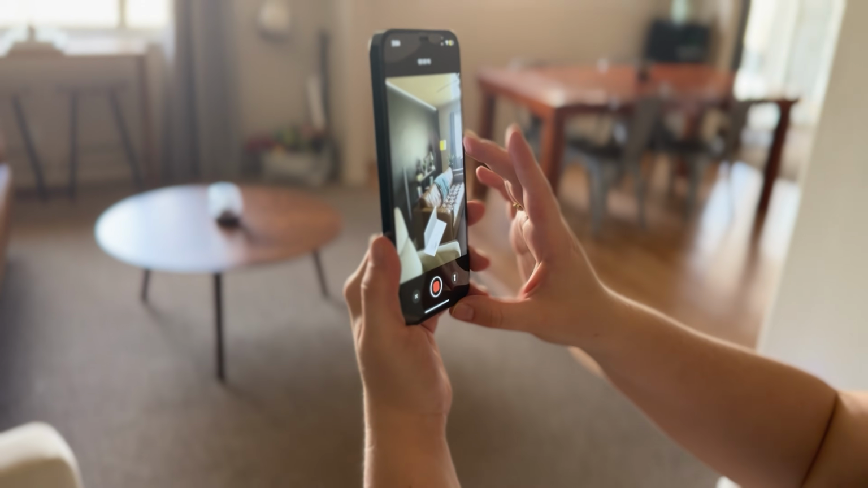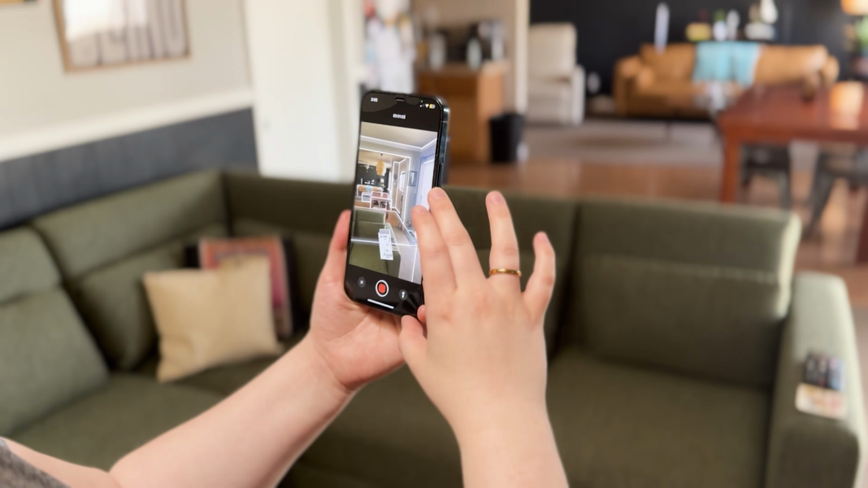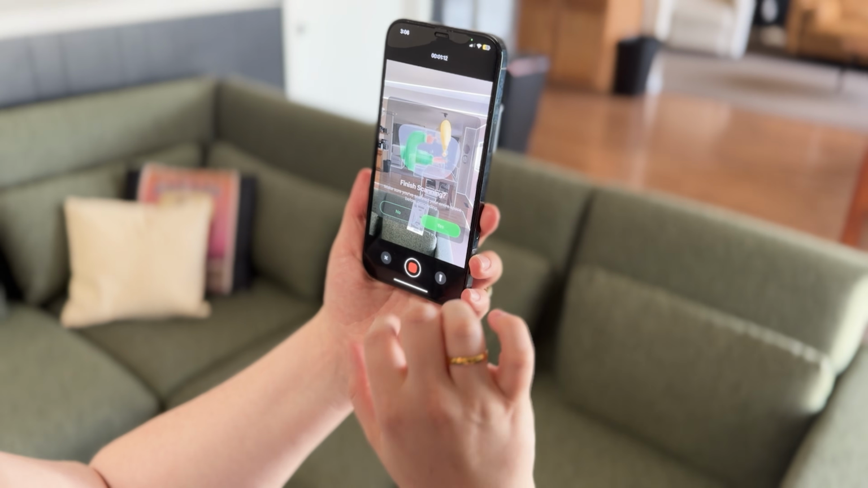So how does it actually work? All you have to do is walk around the space, point your phone at the walls, and it picks up the dimensions as you go: length, width, height, even where the doors and windows sit. Once the scan's done, it turns it into an editable 3D floor plan that you can actually work with, not just a rough sketch.